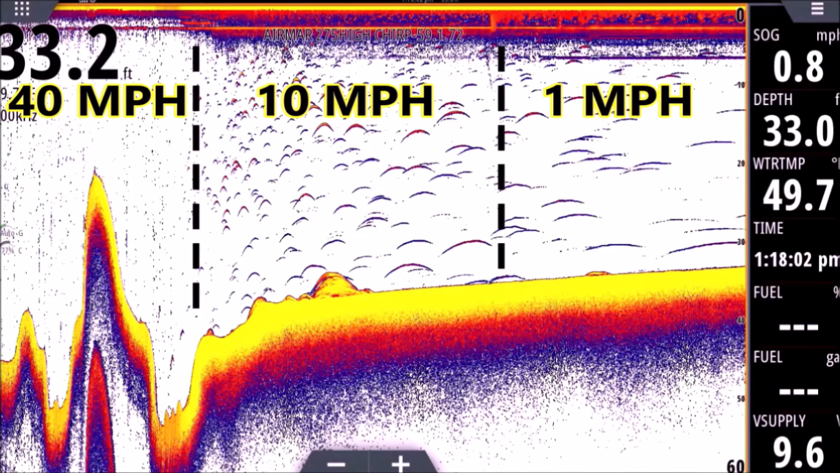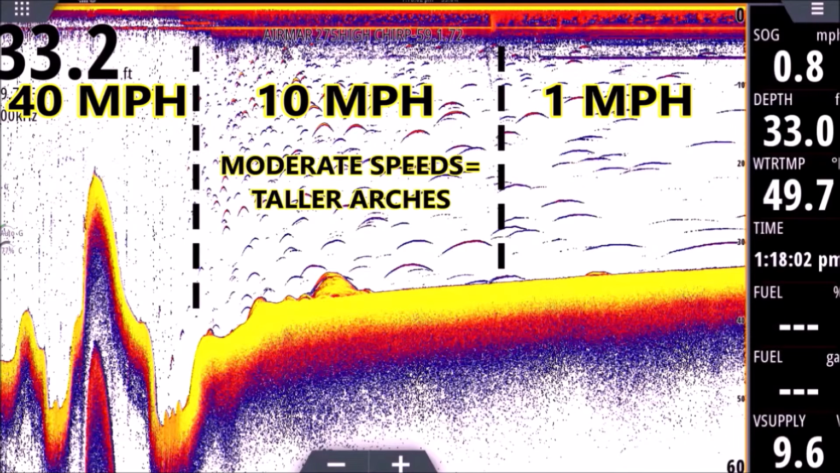Although the transducer is moving fast, it's not moving lightning fast. Because it's slower, each fish can absorb a little more energy from the transducer, so it's getting hit with more pings.